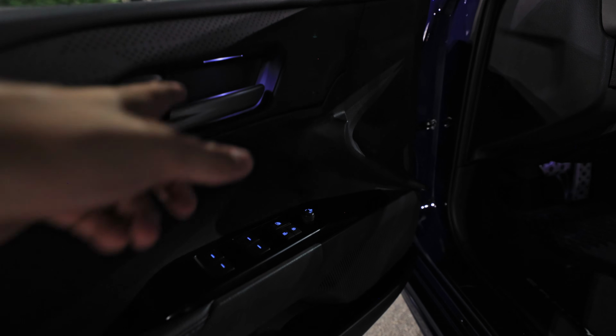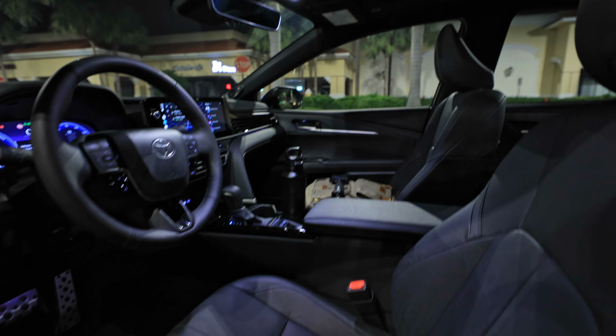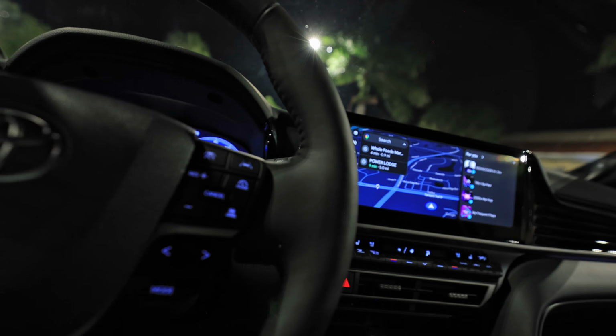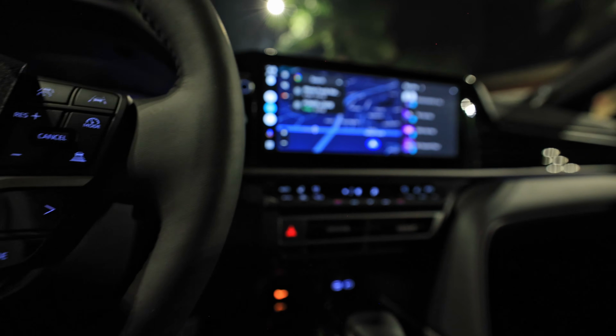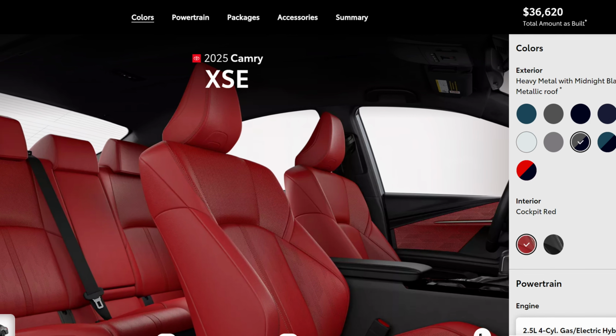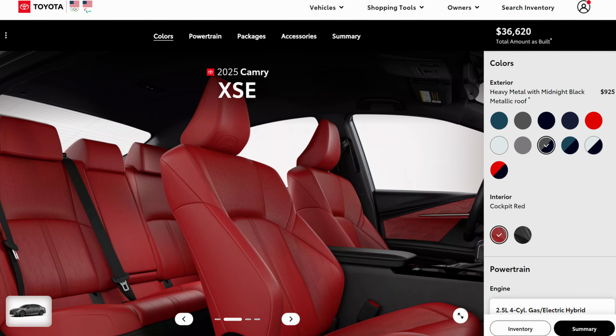All right, so in the side here, door handle illumination, of course we have window switch illumination. No illuminated door sills. I don't even know if that's an option. But let's go ahead and sit on the inside. This one has obviously the black and blue interior instead of that really bright red, which again, that red is going to be up to you if you want. To me, I prefer the more subdued blue and black interior.